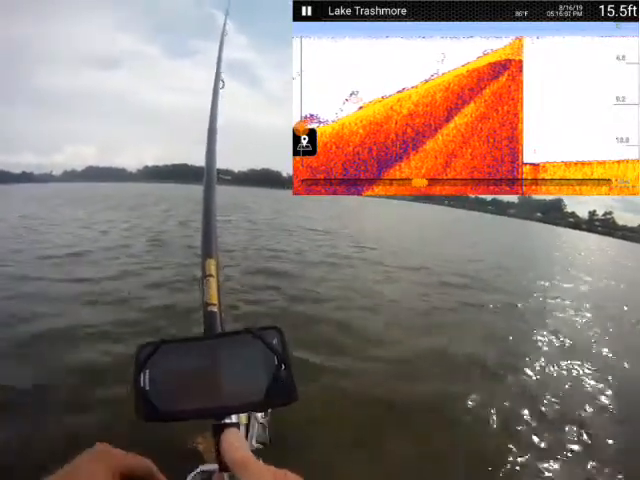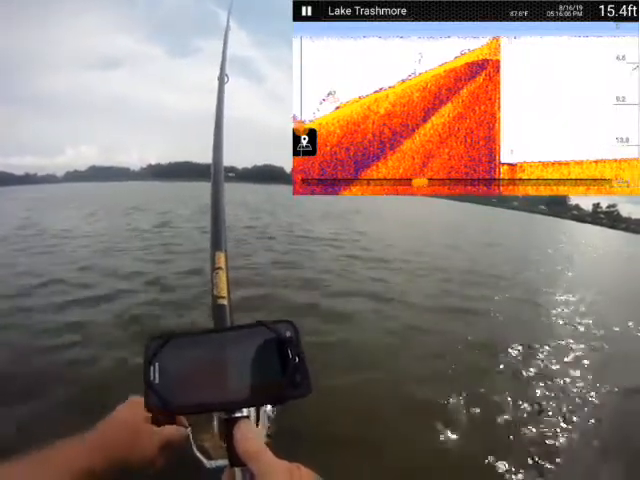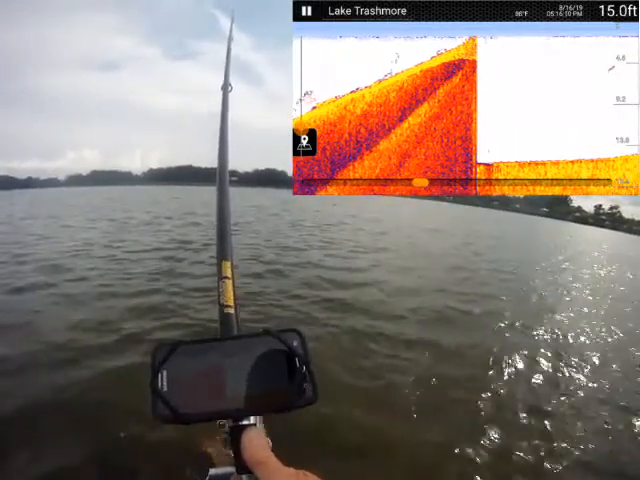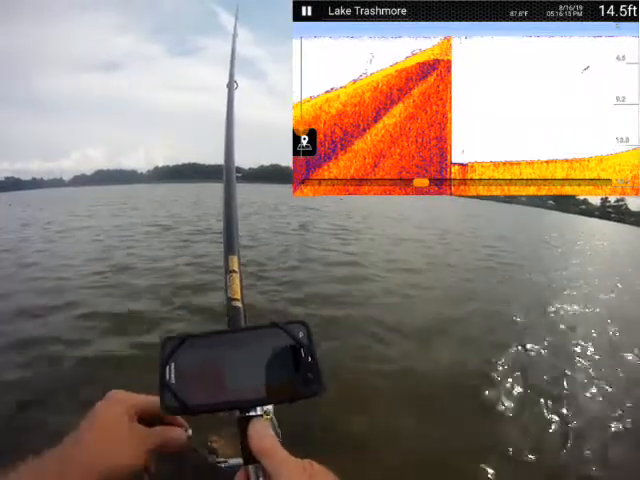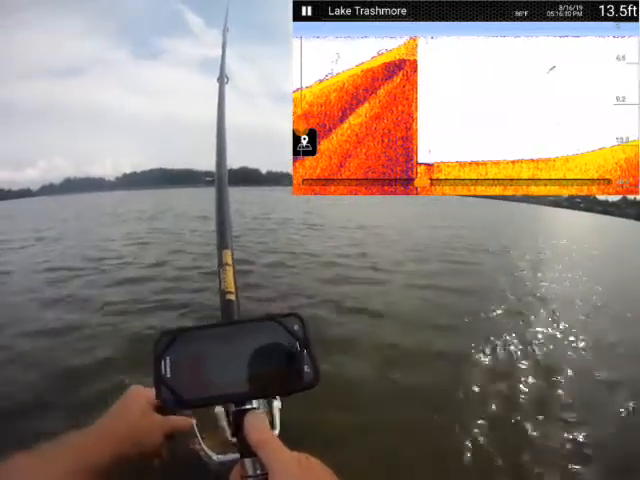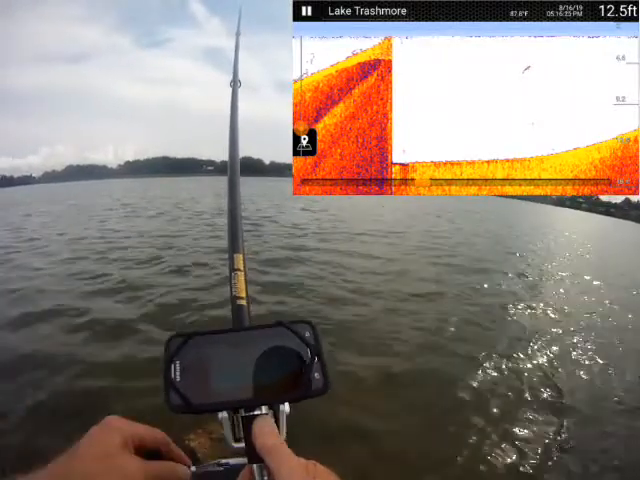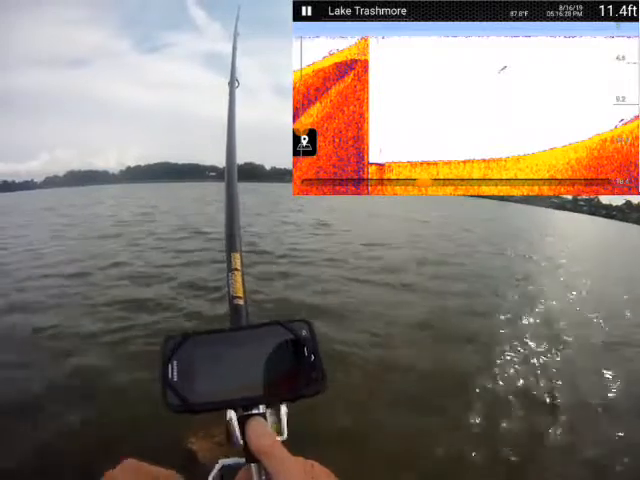Pretty barren out this way. One fish way up in the water column. But not much. This is not the spot I would fish in. Well, not in the summertime anyway.